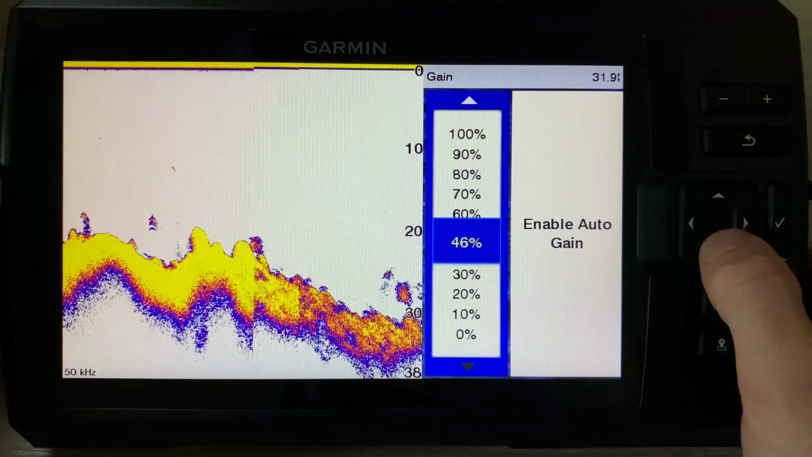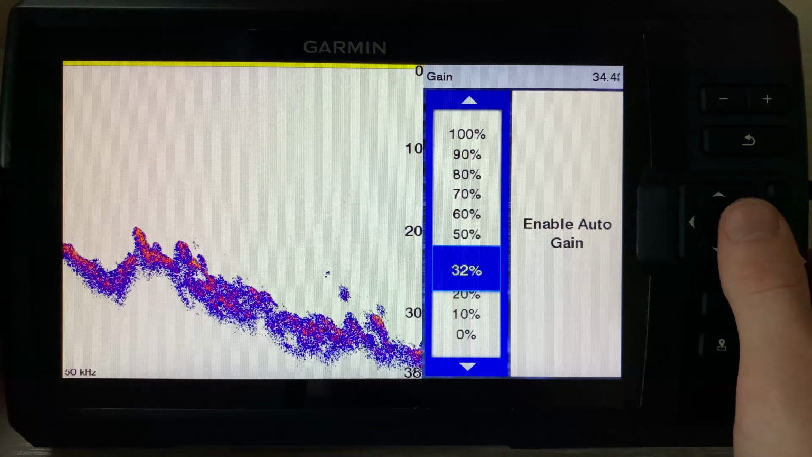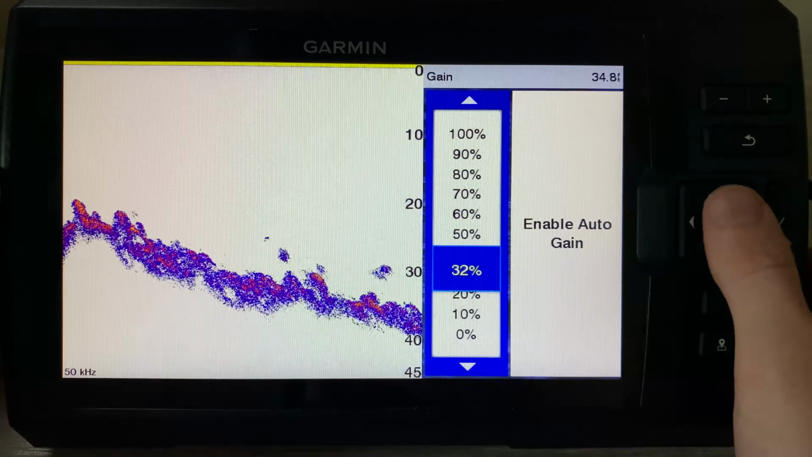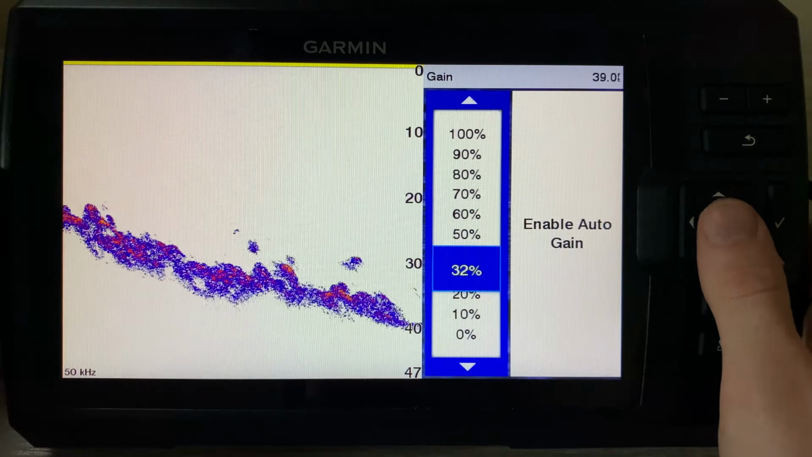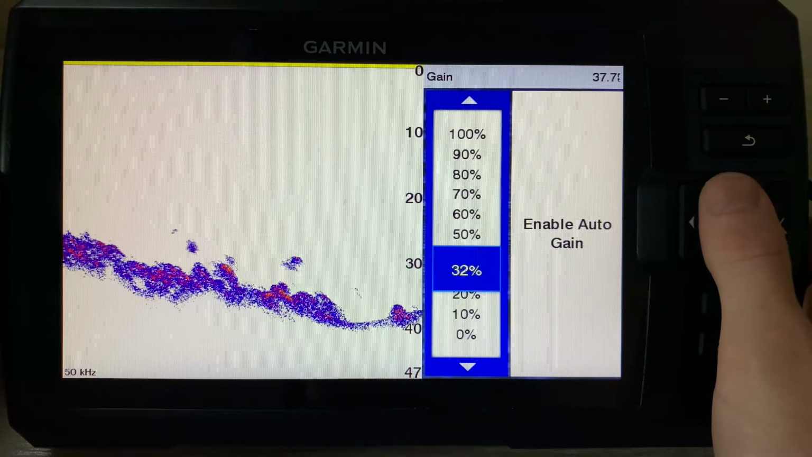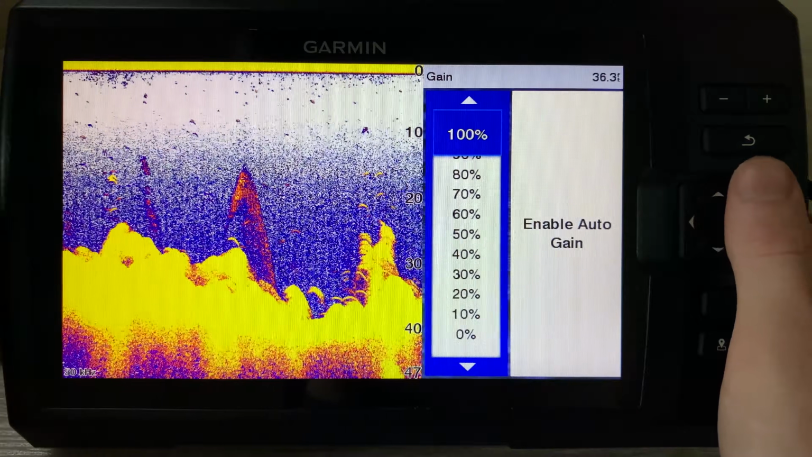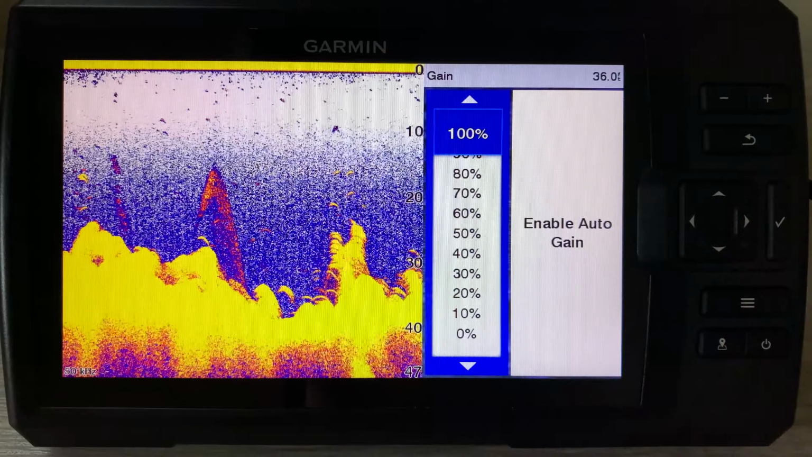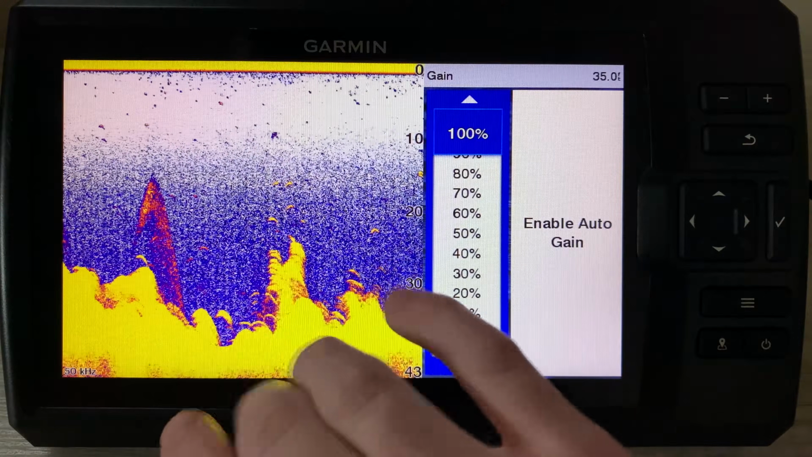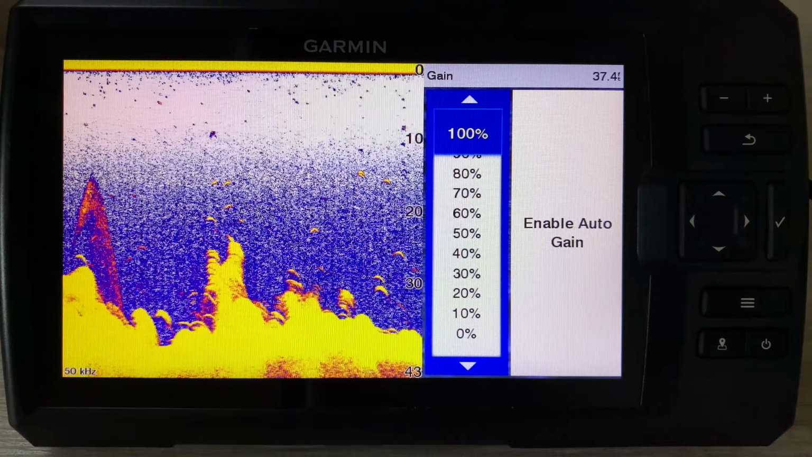If I go down rather quickly, you can see we're hardly picking up anything. If we adjusted our gain down really low, what we're going to be able to do, if you had a whole lot of clutter on the screen, is reduce that to a minimum. So now we're just picking up the hardest returns, or the most return that we're getting. Now we could go all the way up to full. If you look at this, we have a lot of clutter on the screen, right? We're getting returns even just in the water itself. So this is probably too much.